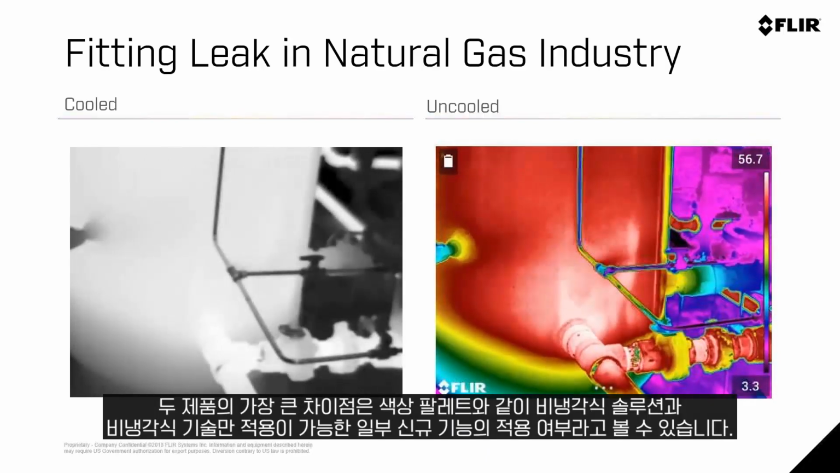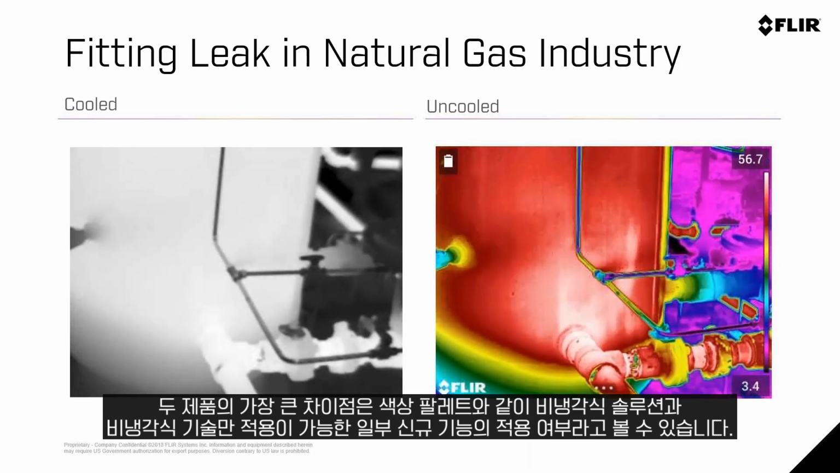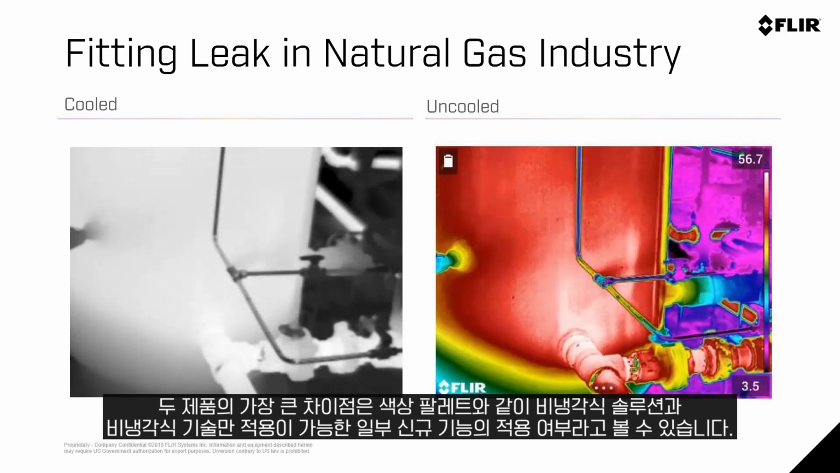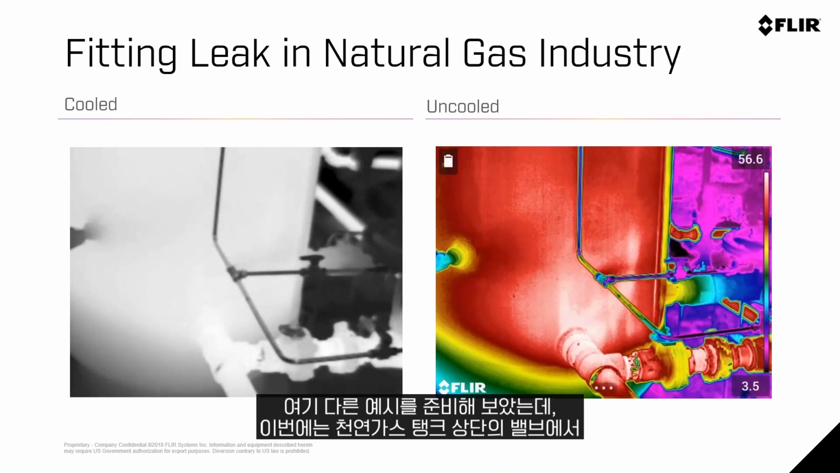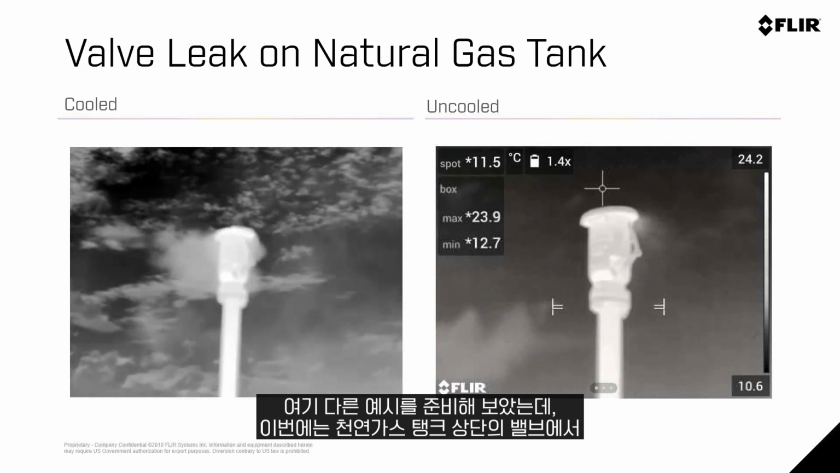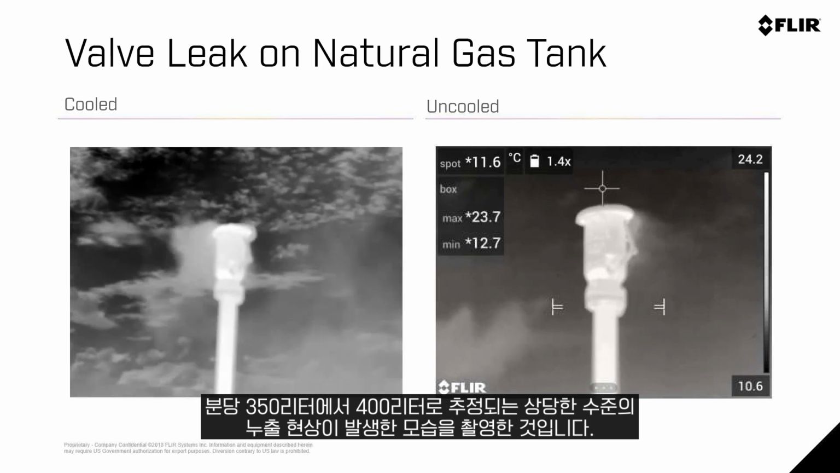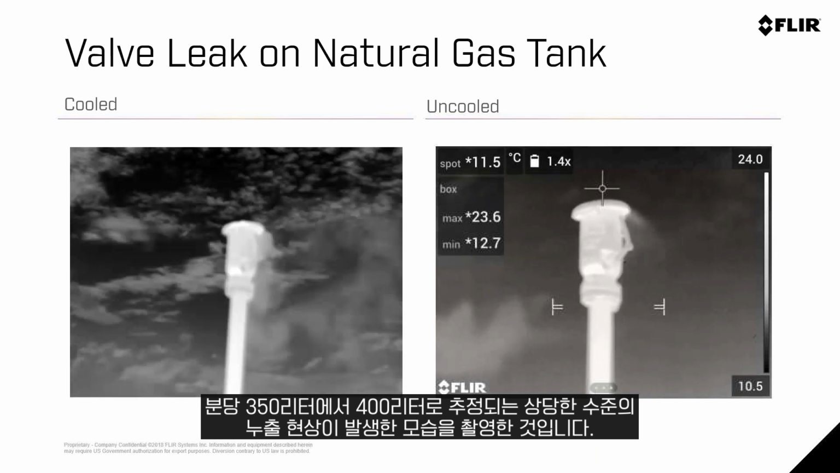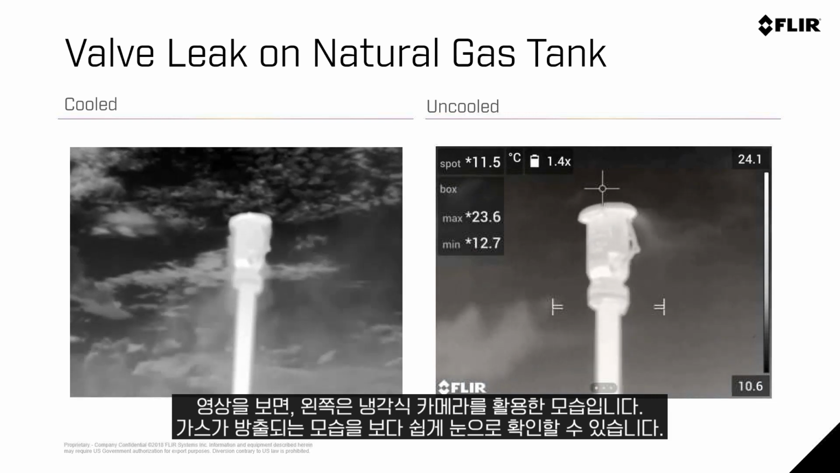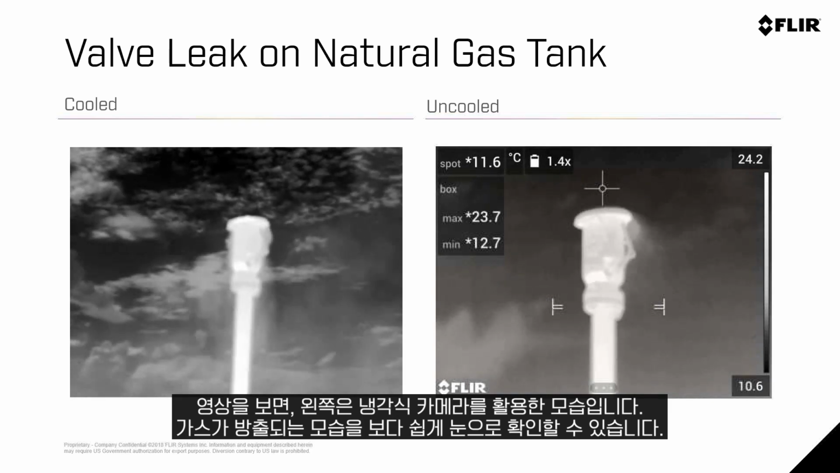The biggest difference between these two is we do take advantage of some of the newer features from FLIR, like the palettes that may be a little bit more adaptive to an uncooled solution and uncooled technology. If I look at another video that's very similar, but this is a pretty large leak. We're guessing at around 350 to 400 liter per minute leak, and this is just a valve on top of a natural gas tank. You can see the video on the left is a cooled camera, and you can really visualize those gas emissions much easier.